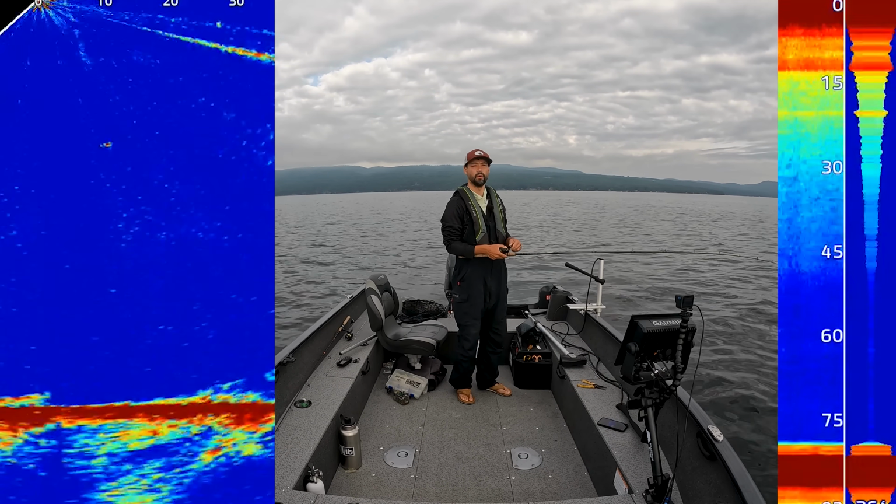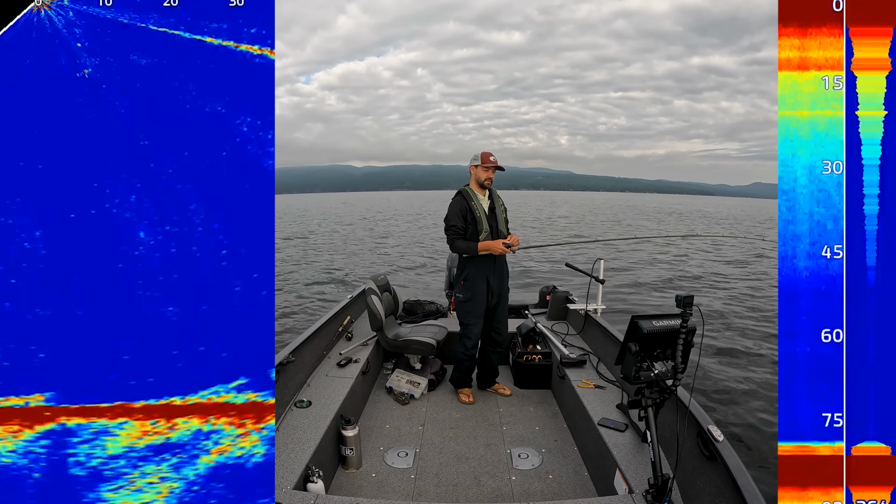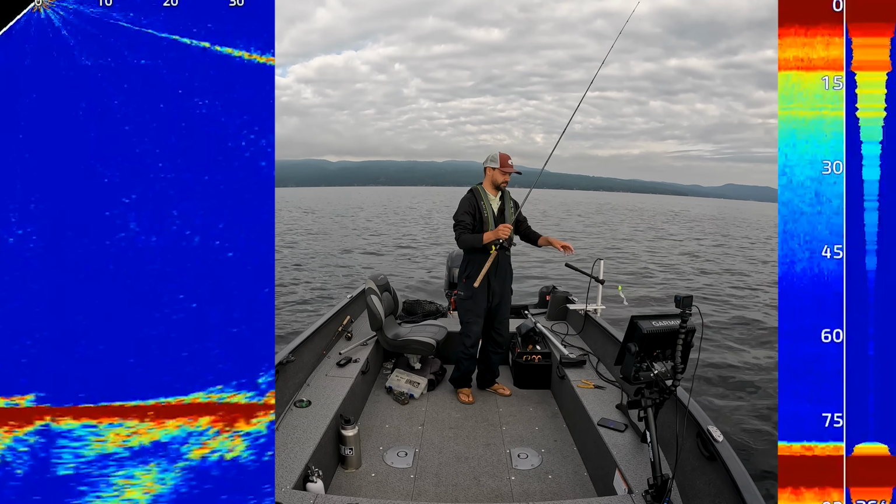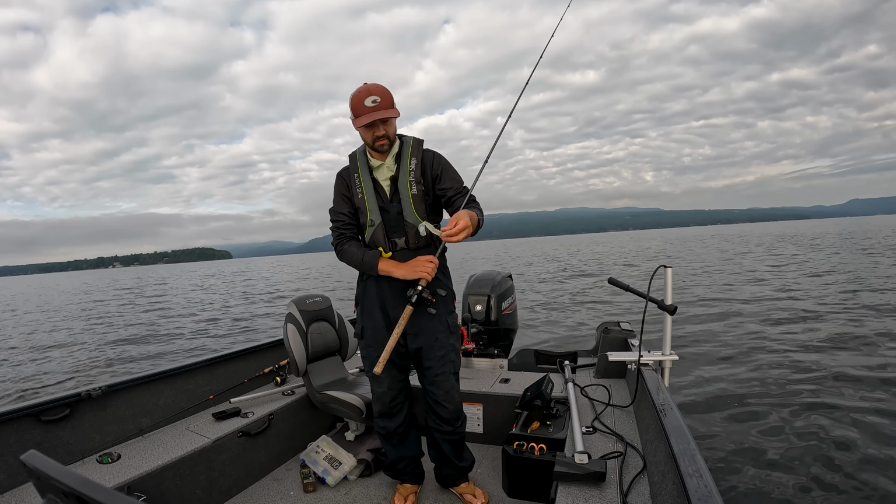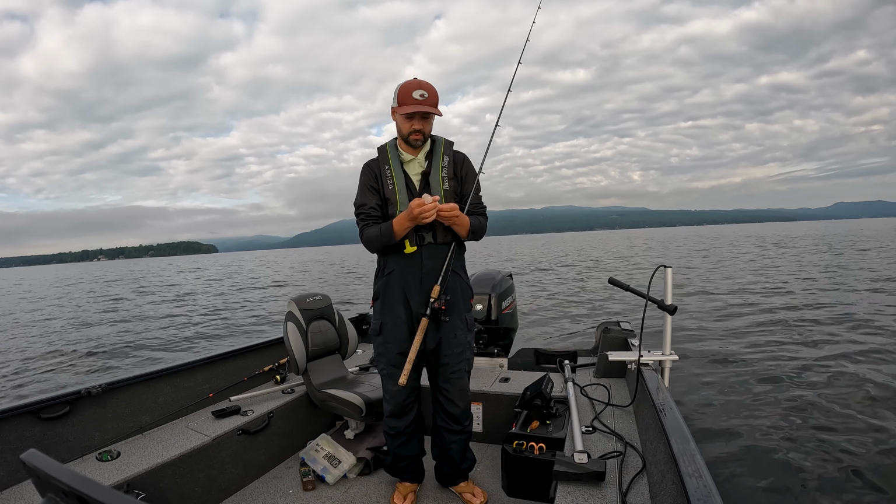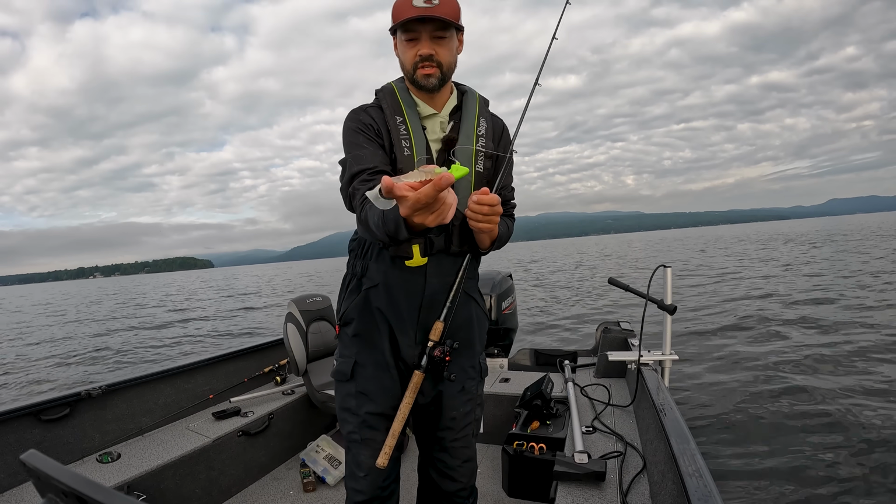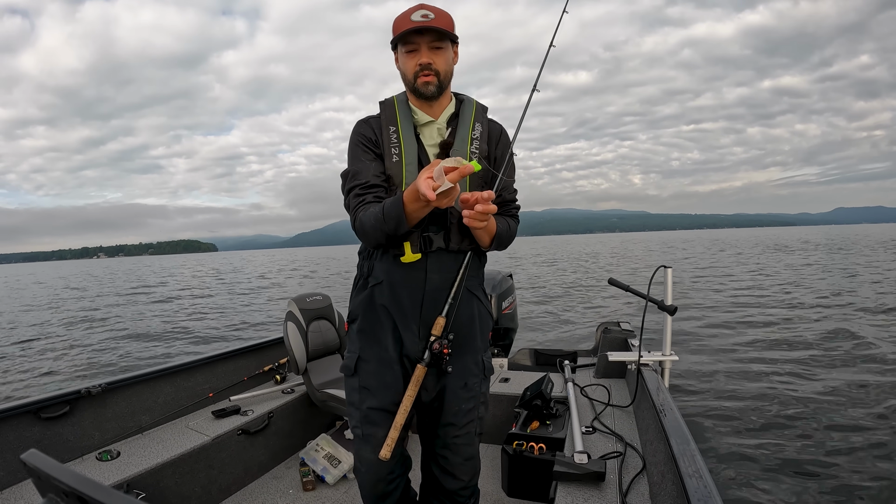And we're matching alewife in this lake. So most of the alewife in this lake are between 3 and 6 inches. There are some that run up to about 12 inches. So this one's beat up because I caught a bunch of fish on it yesterday. I haven't replaced it yet. But it's a 1 ounce jig with a 6-inch glow in the dark grub.